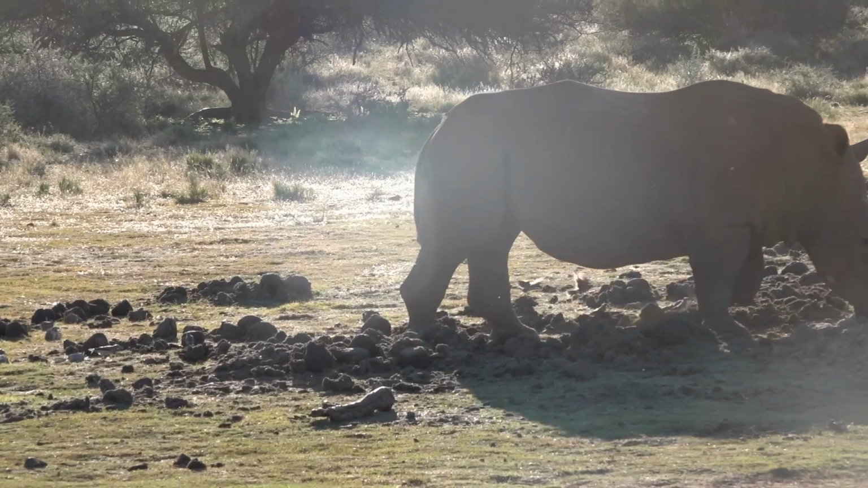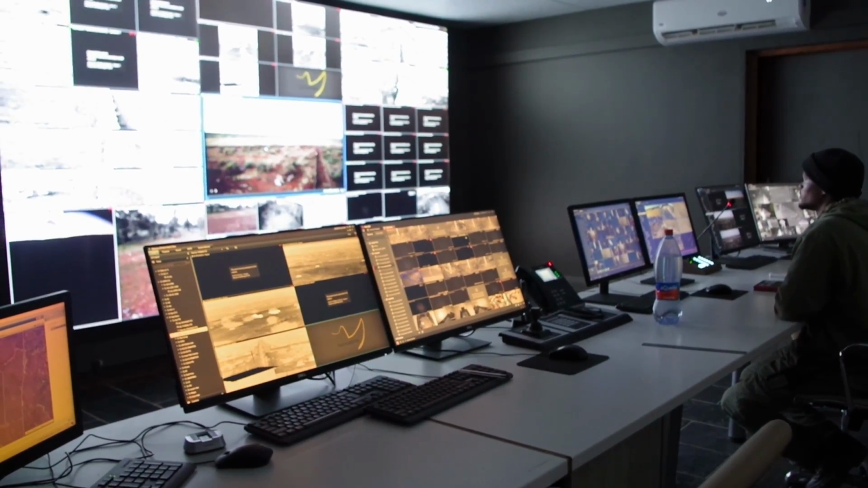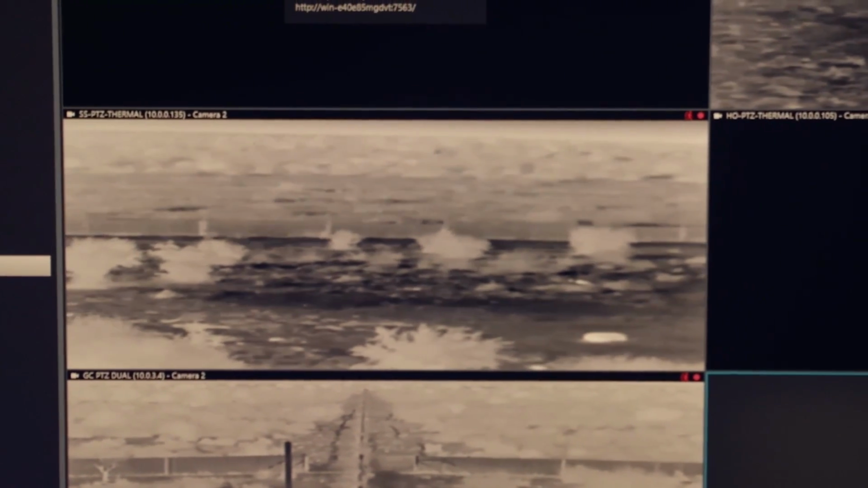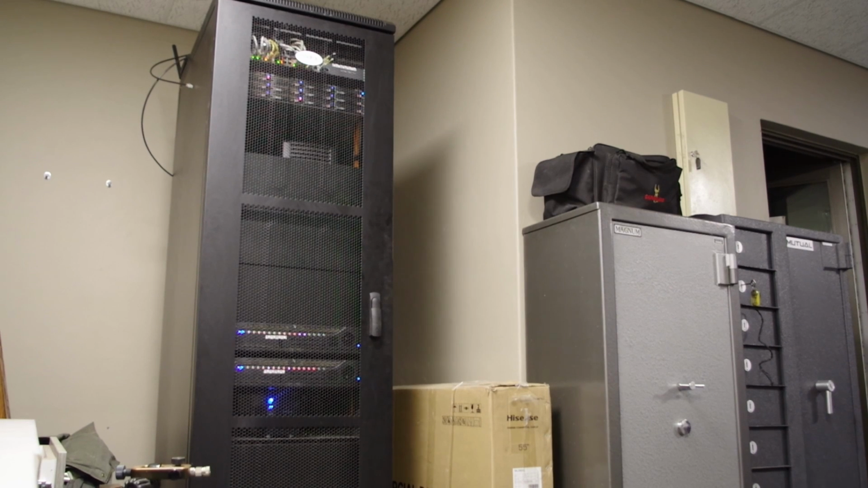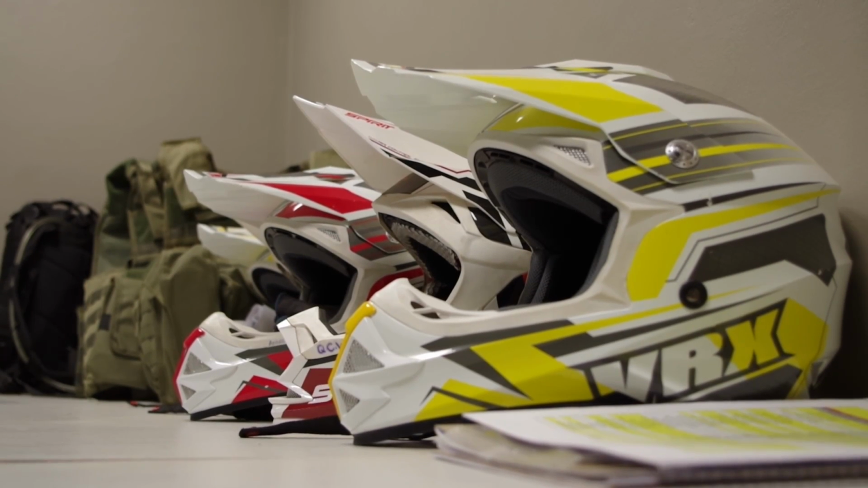To do that requires security systems that run into the many millions of dollars. This is the security hub at another smaller rhino ranch. Without this, the owner there says he will lose rhinos to poachers. Fortunately, we can employ much different strategies than the national parks can, and because we can intensify our efforts, we had no incidences of poaching for the last 7 years.